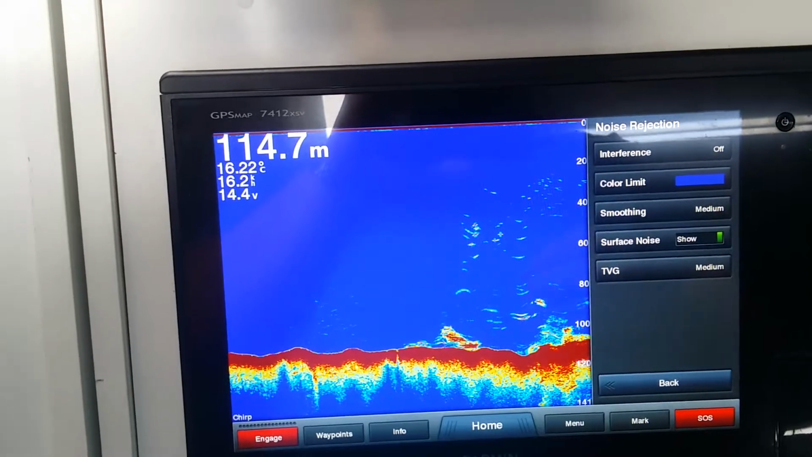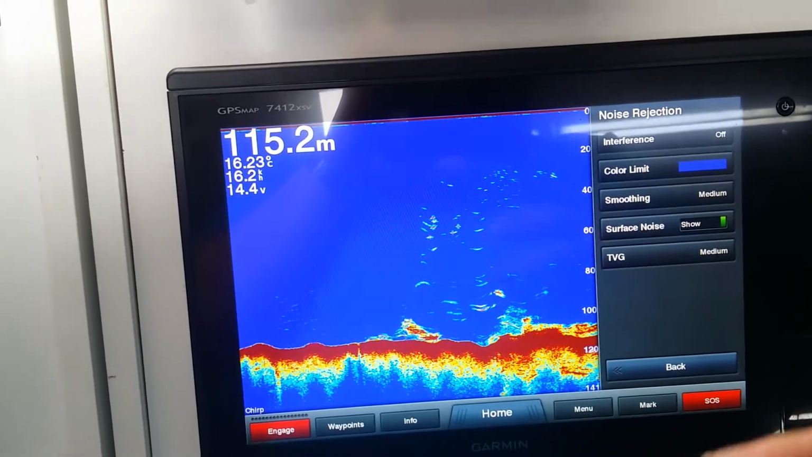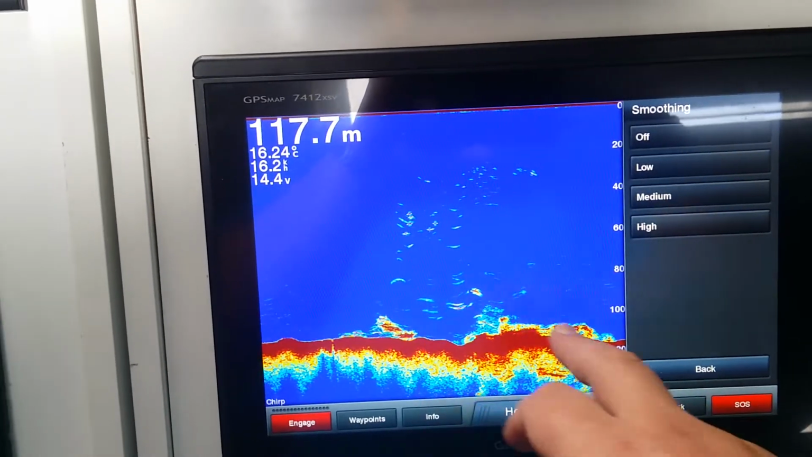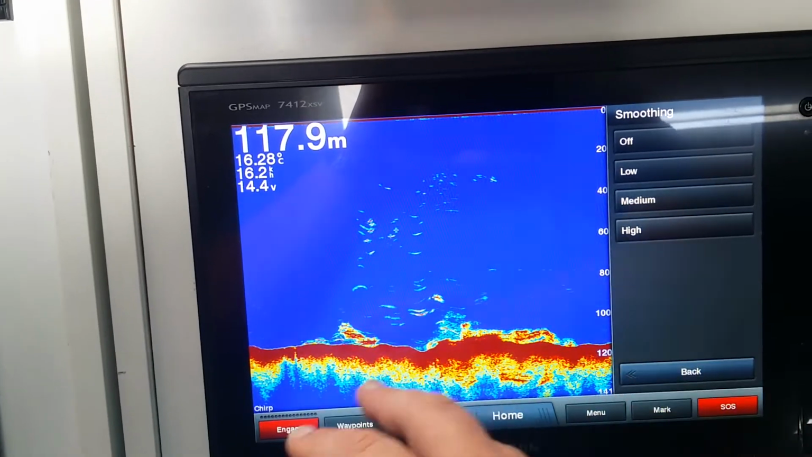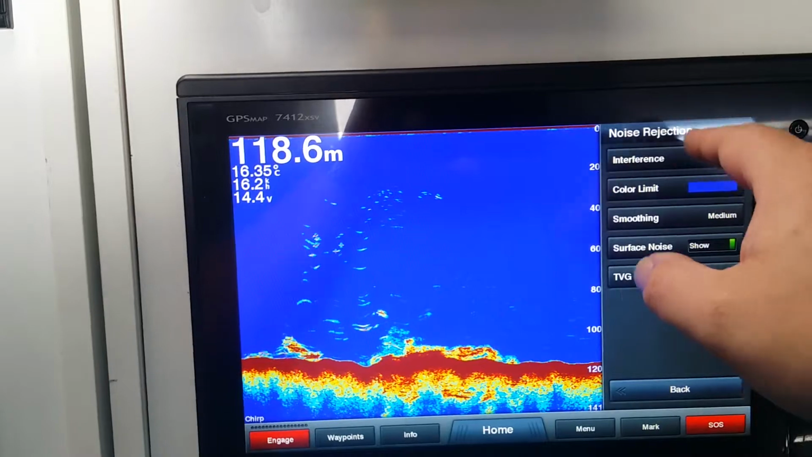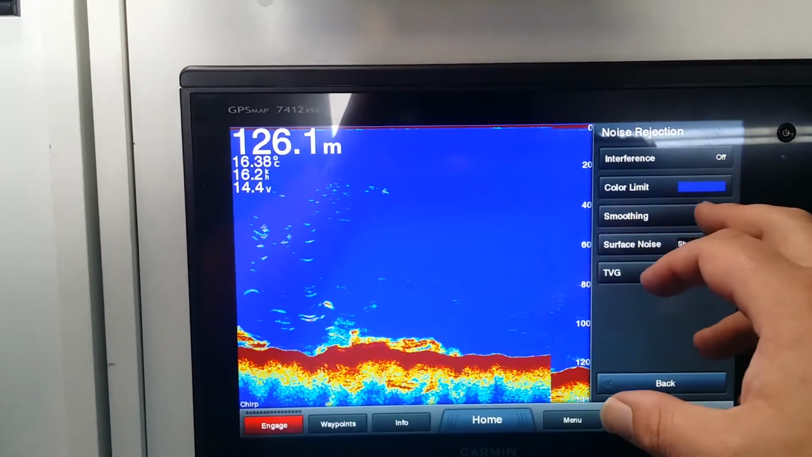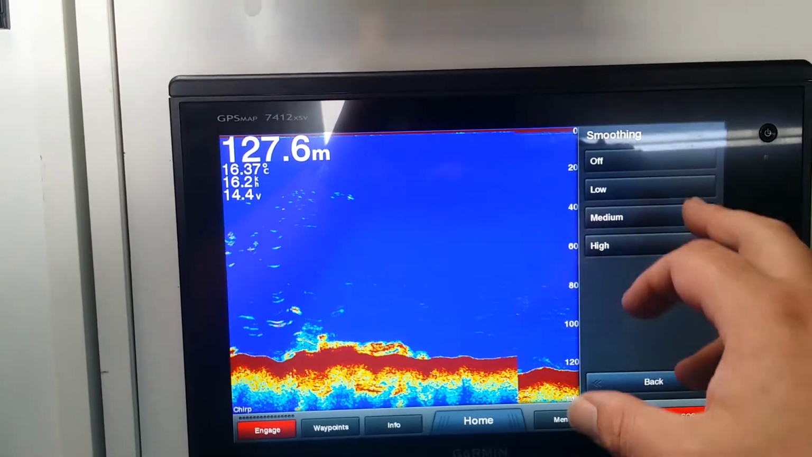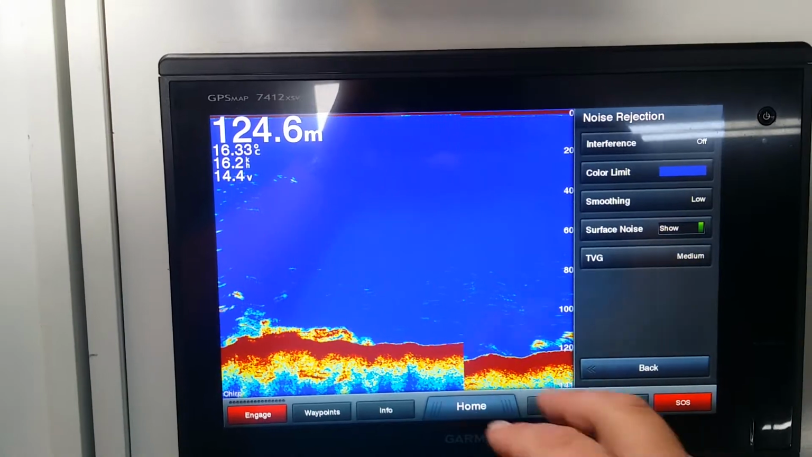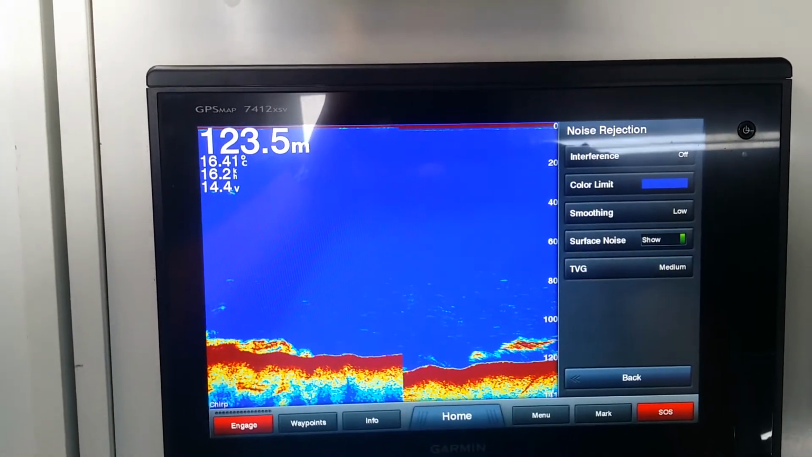So if you want to see crisp, clear objects that are on the bottom, such as trees, structure, you can see those really clearly and all your clutter around them removed. The smoothing works very well in conjunction with the interference. So usually when you fiddle with one interference, you'll fiddle with smoothing as well. So once again, incrementally it can be used to define harder objects versus your more wispy rubbish objects.